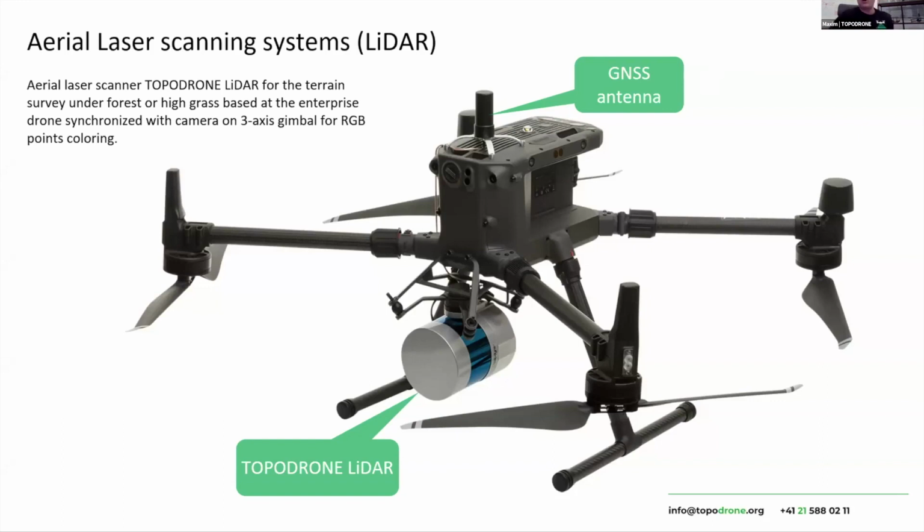And if we are talking about a comparison between a LiDAR system and photogrammetry, I would say that photogrammetry is the most affordable solution to get a 3-dimensional model. But photogrammetry depends on a lot of flight settings, for example, flight altitude, light conditions, and overlapping, and all these things influence the final accuracy and the final quality of the 3-dimensional model.